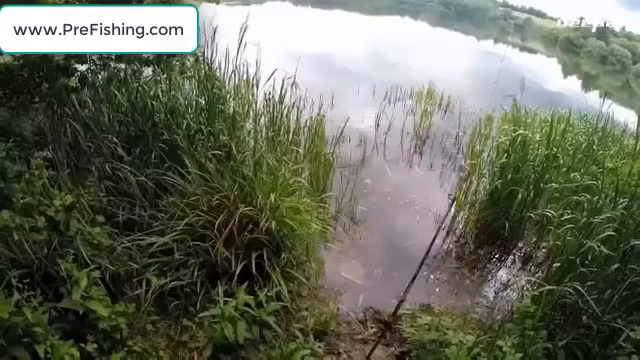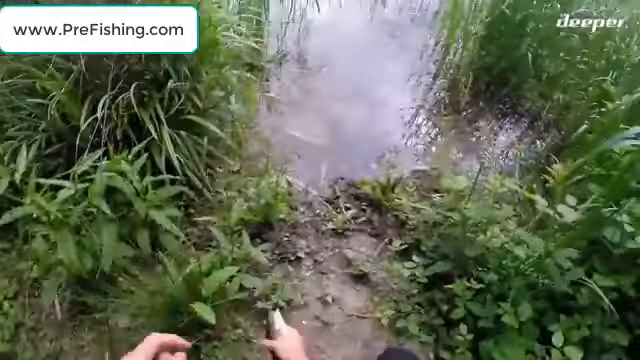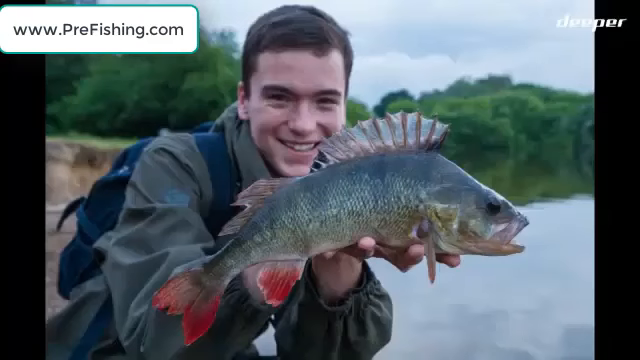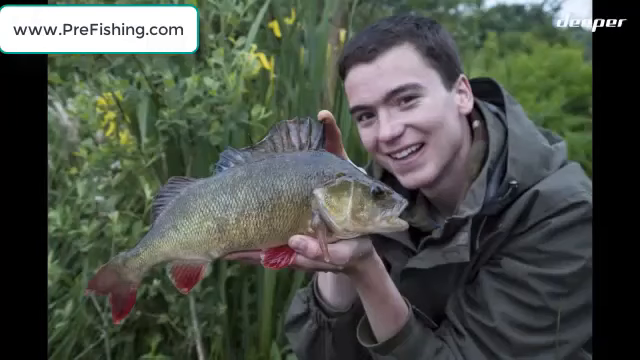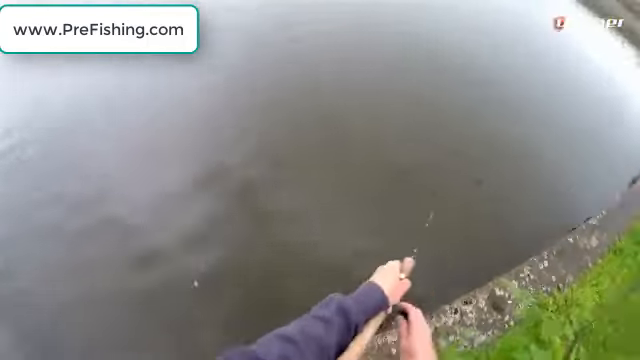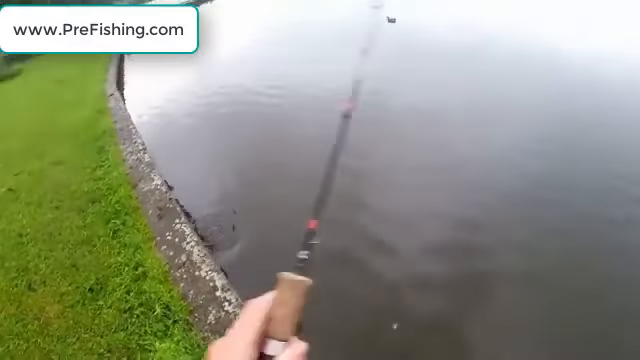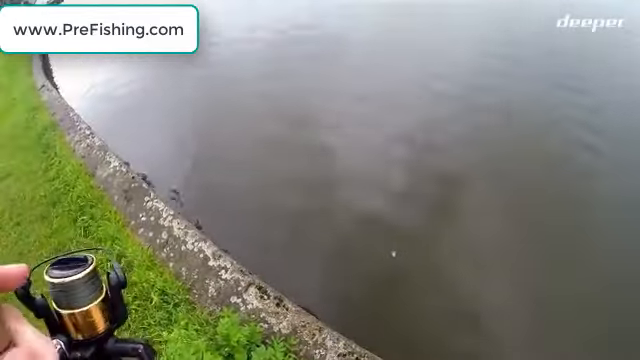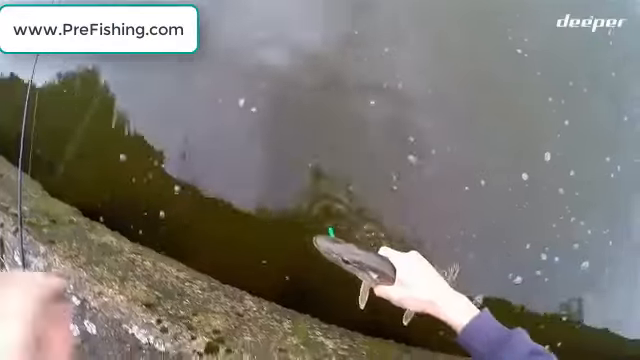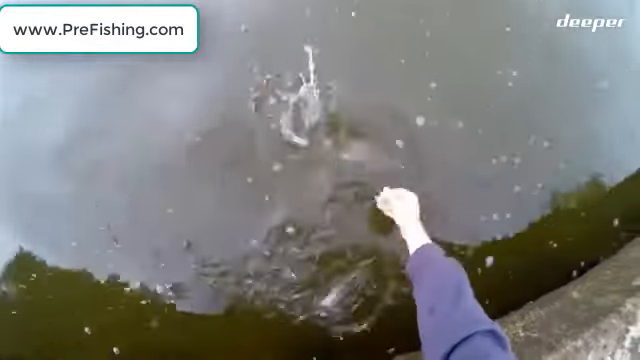First perch of the day. Got one! First cast. He's a baby.